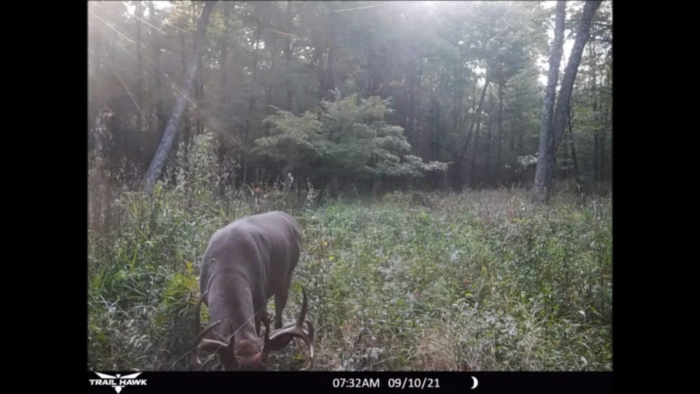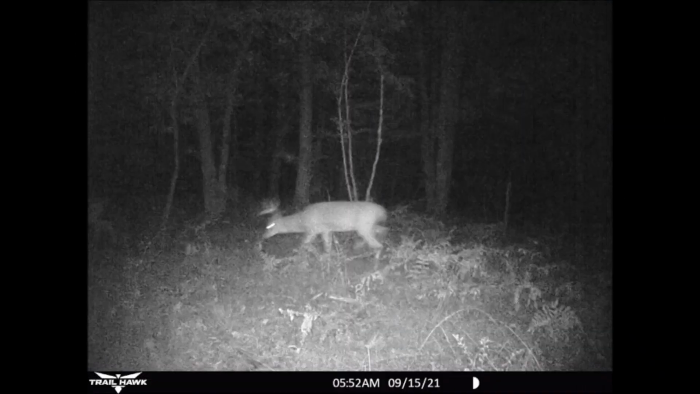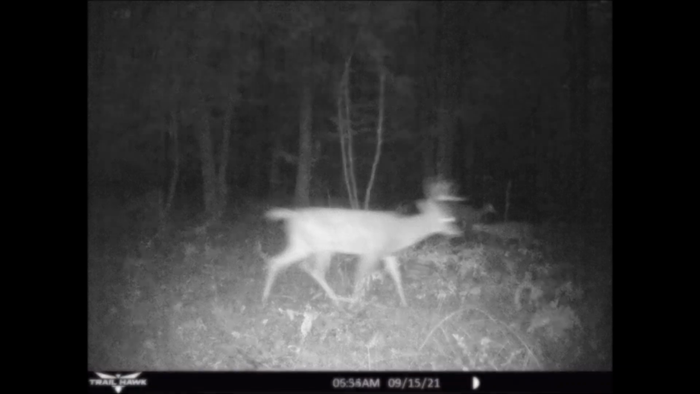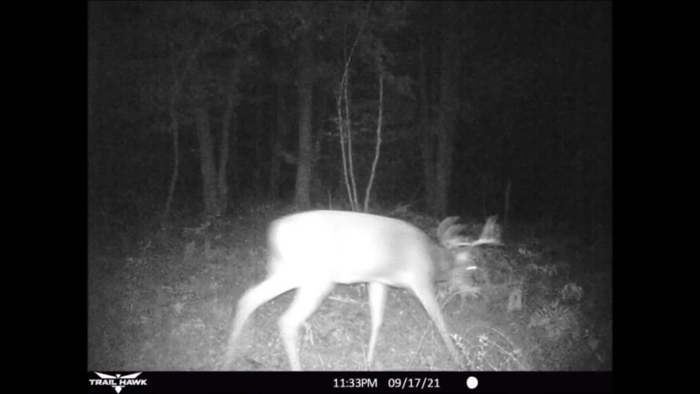The next day, this 10-point is browsing at the deli on the west side of the food plot. And 5 days later, on the 15th at 5:38 a.m., it looks like Tall Boy is hot on the trail of a doe northeast of the food plot. Over the next couple of days, bucks are moving under the cover of darkness, but with the rut around the corner, confrontations are becoming more numerous.